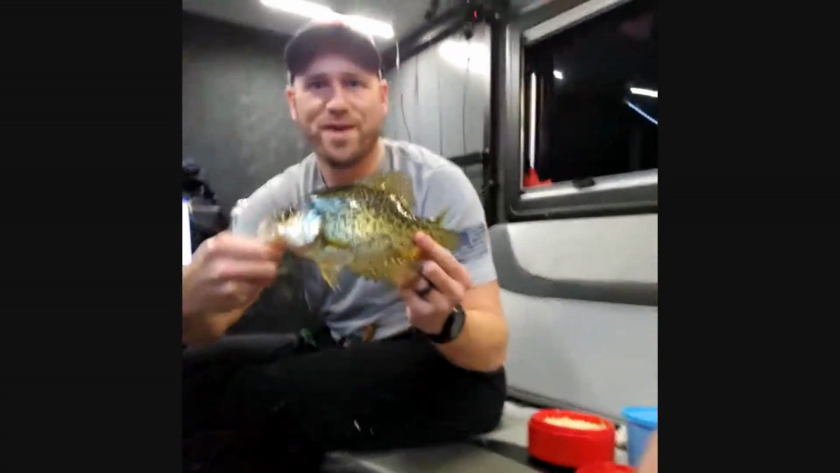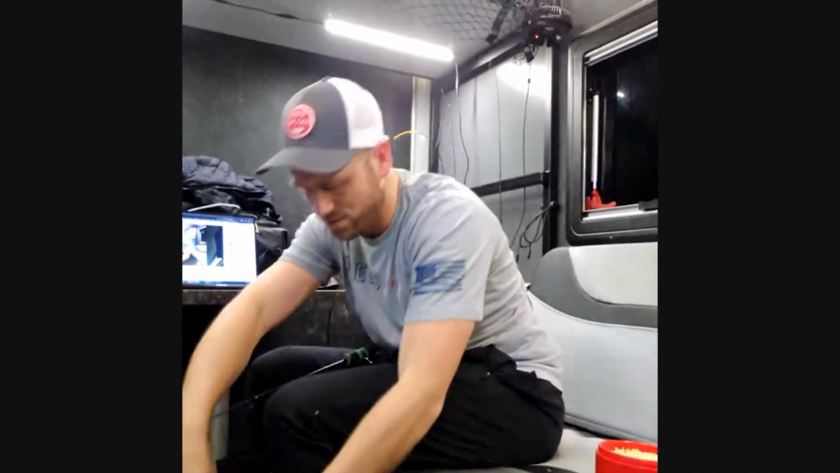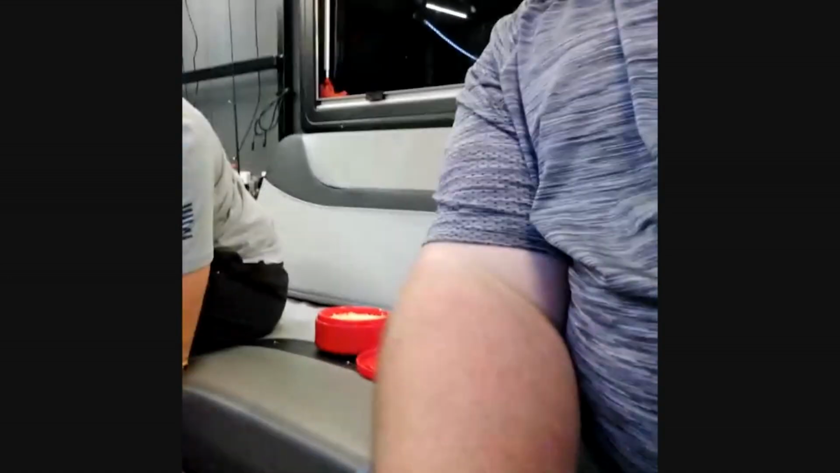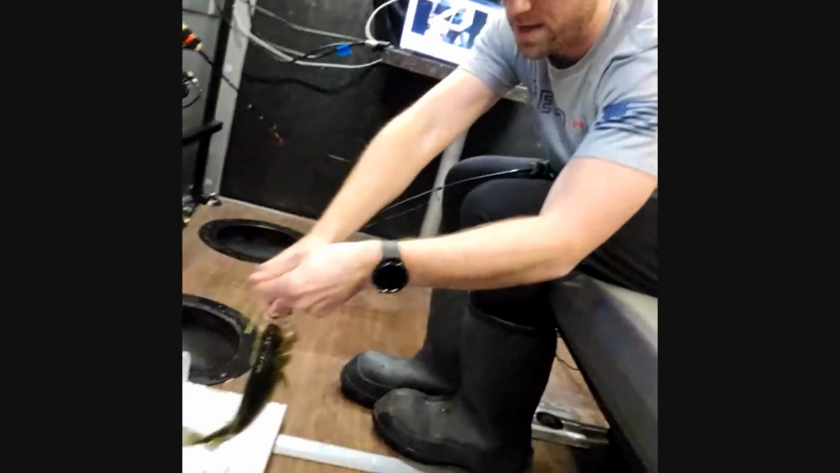Hey guys, Alex has got one coming up to him. Here we go. Alex is on. I'm hooked up. Cody's gonna get doubled up here right now, hopefully. Alex has got a crappie. This might be the biggest fish of the night. Barely. Probably about the same size as the first one. 11 and a half, 11 and 3/4. Gotta get this thing out of its mouth. Nice size crappie. Sorry, guys. Whoa. Swallowed that. Come on out.